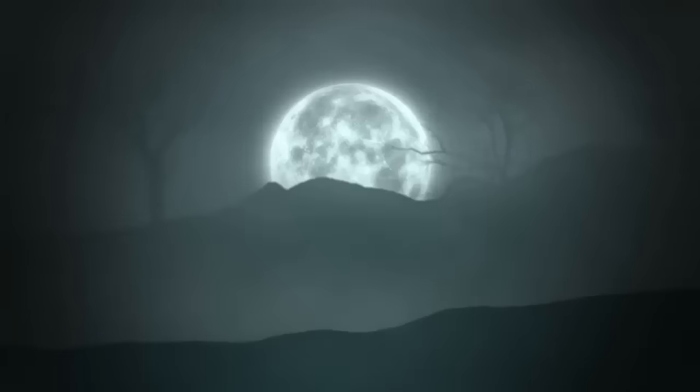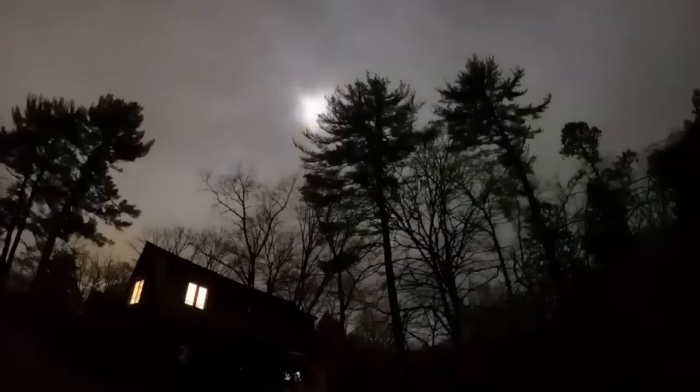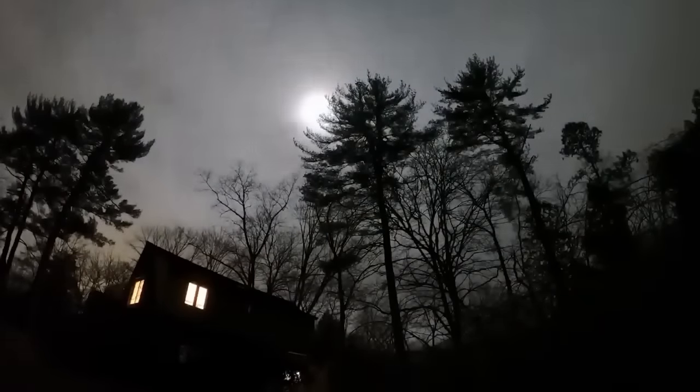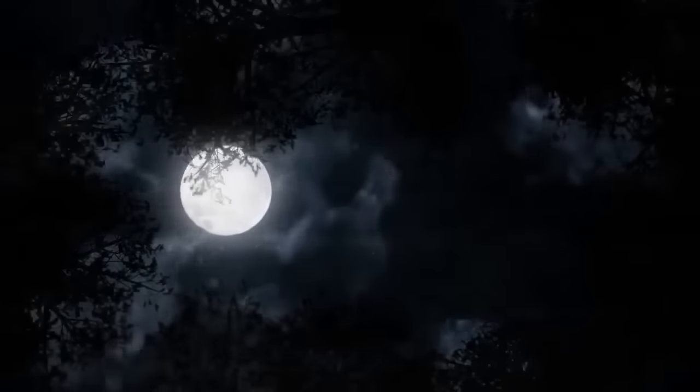Eerie night, smoky ghost. On a really dark and scary night, something really disturbing was caught on the trail camera. A young boy was using his gaming camera in front of his house. He had no idea that he was about to see something incredibly frightening. The night was so dark that it made everything even scarier. Suddenly, on his camera screen, he saw something strange. It was like a ghost made of smoke, and it didn't have a clear shape.